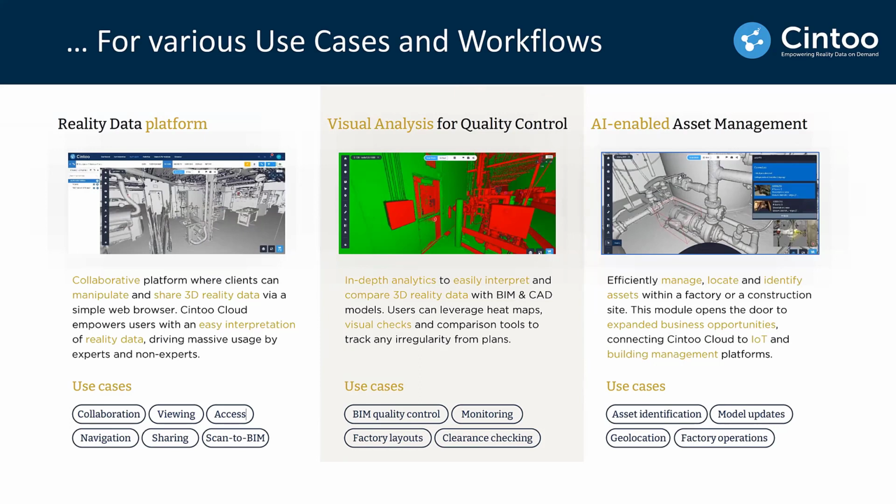And this is where the integration back to BIM 360 for pushing your issues, for example, is really key as well. And last but not least, we're also building strong foundations for everything around asset management. So being able to automatically detect assets in your scans, being able to connect those assets to your digital twin platforms or your IoT platforms, and make Cintoo Cloud your preferred 3D dashboard.